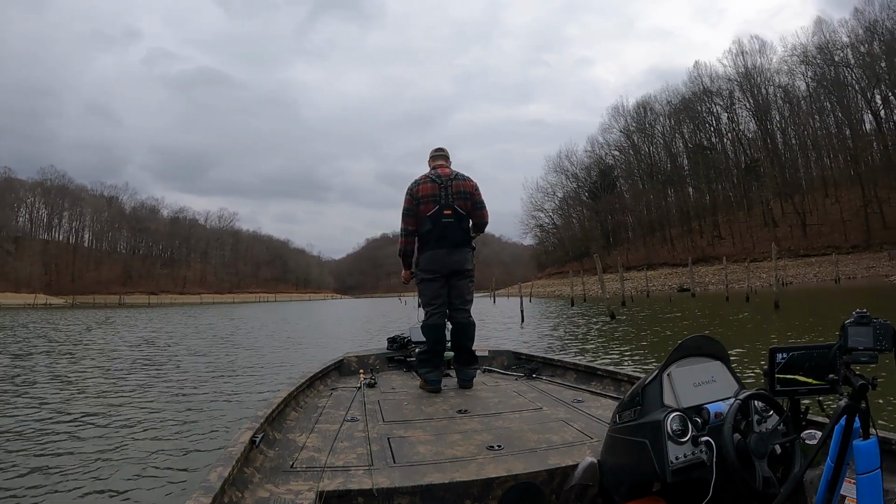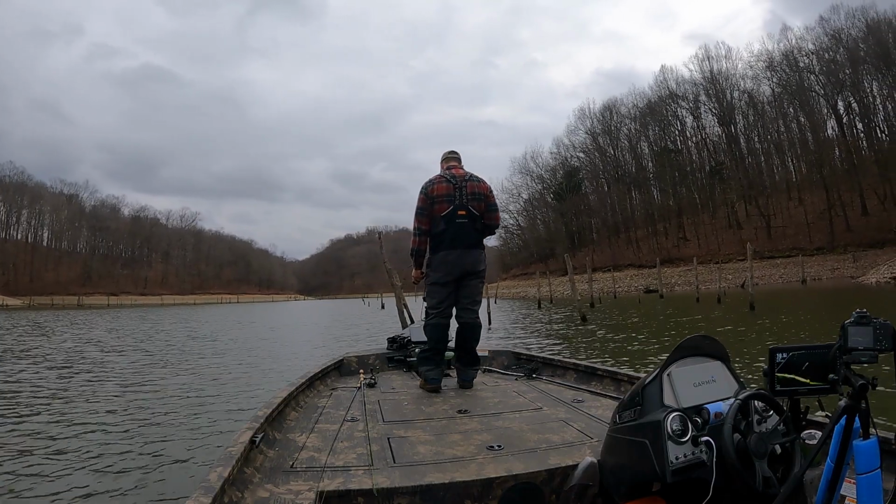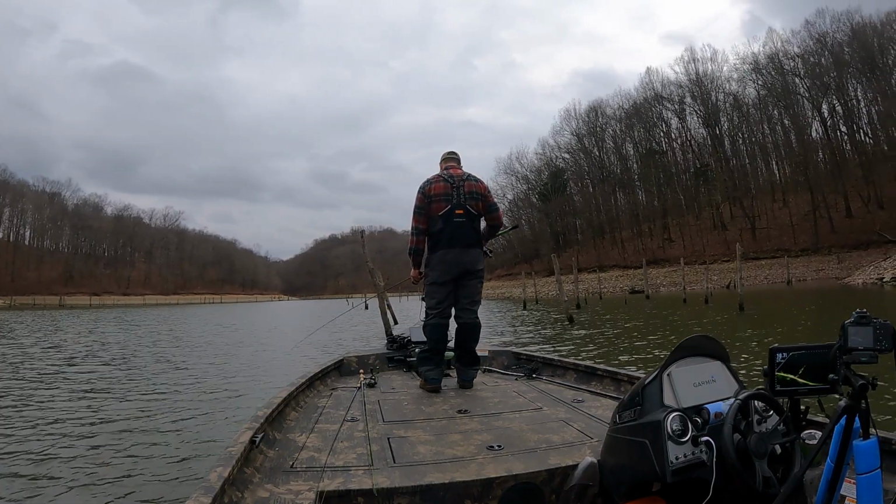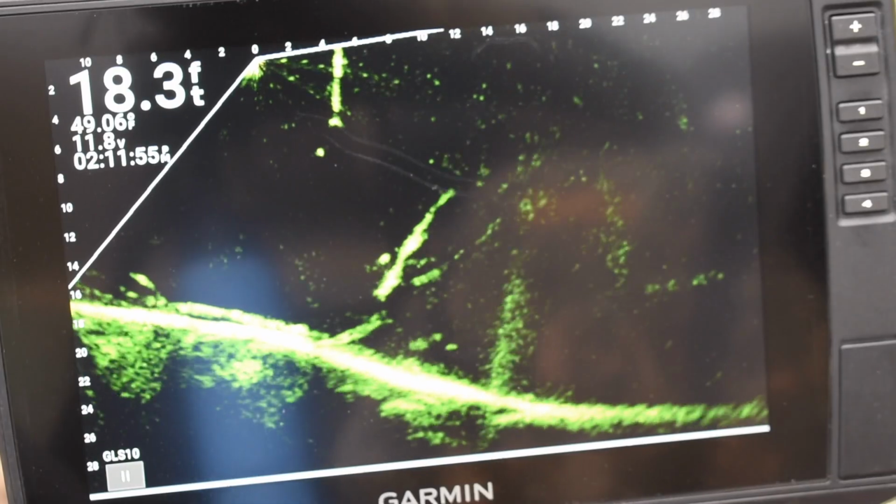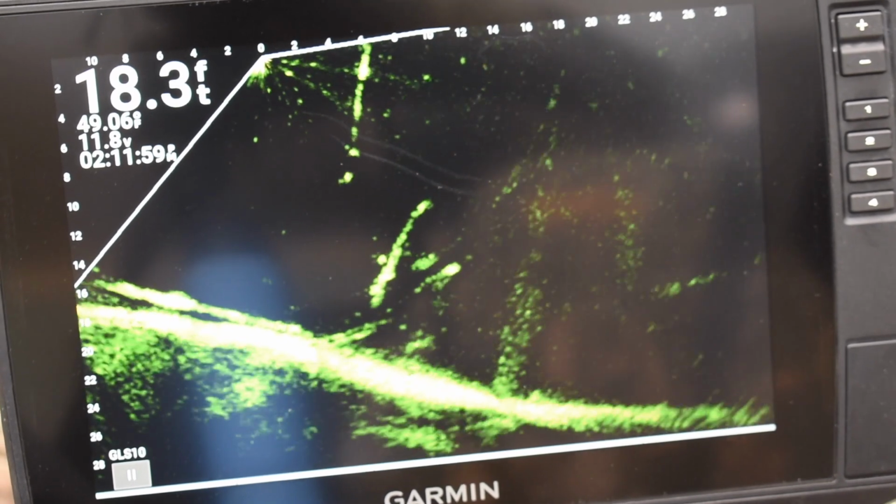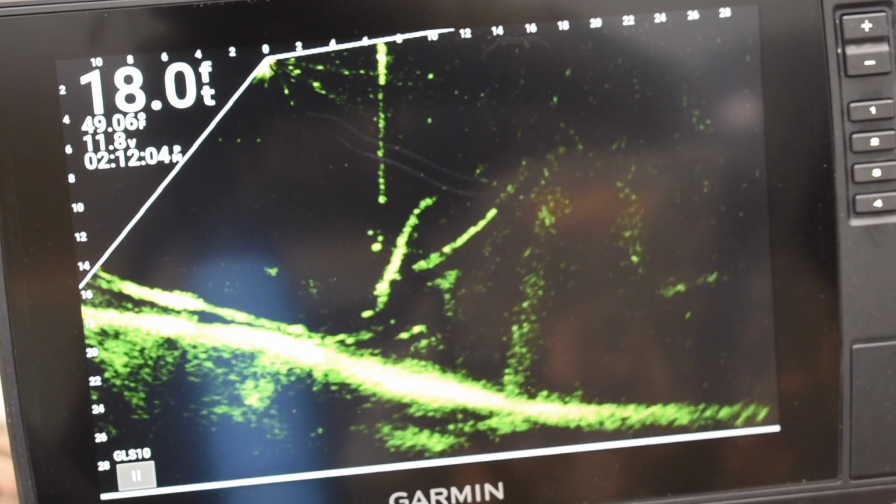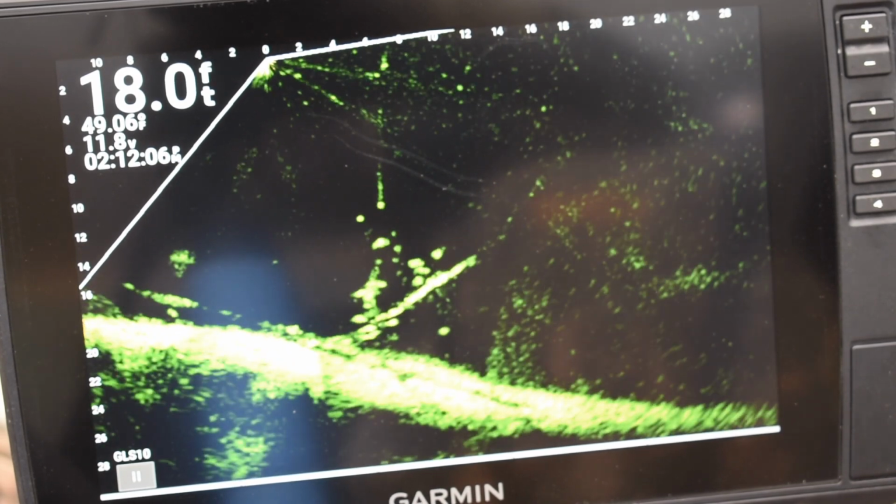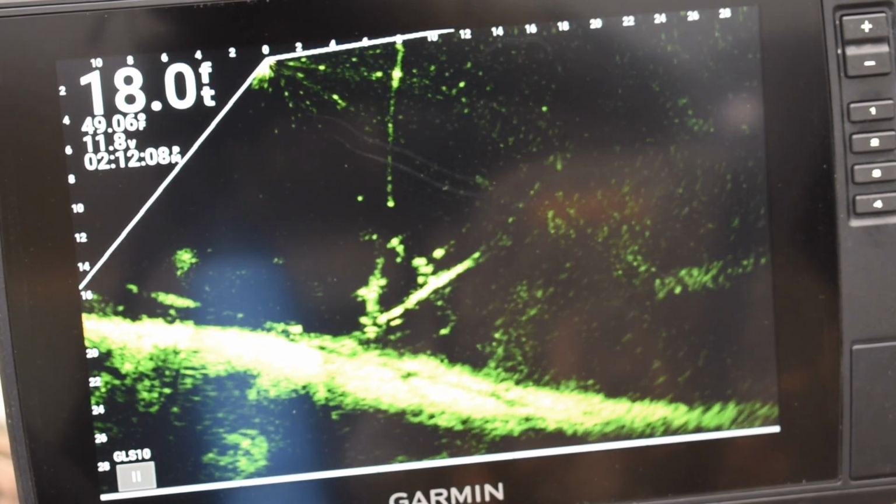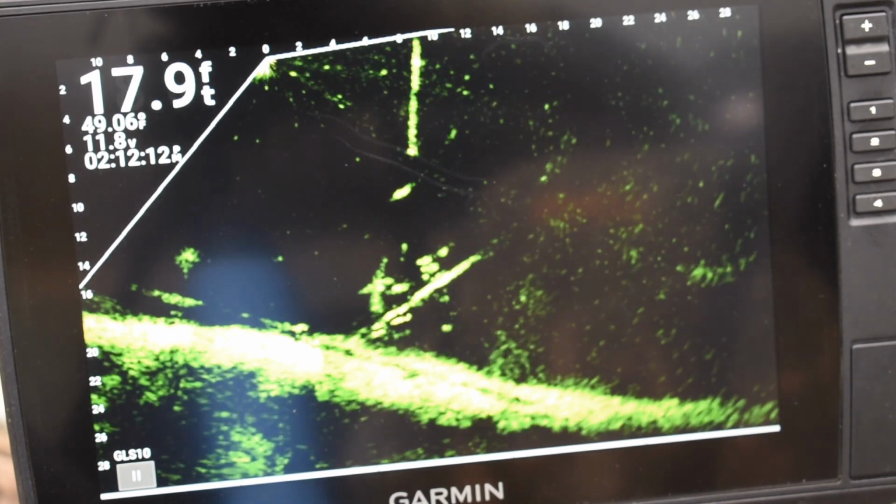So I caught it. We went down to Kentucky Lake to fish a tournament, and we went down early to beat the snow. We didn't expect it to snow as early as it did, but we got down there decently early, and we were, I don't know, maybe 10 miles from the lake, and it started snowing.